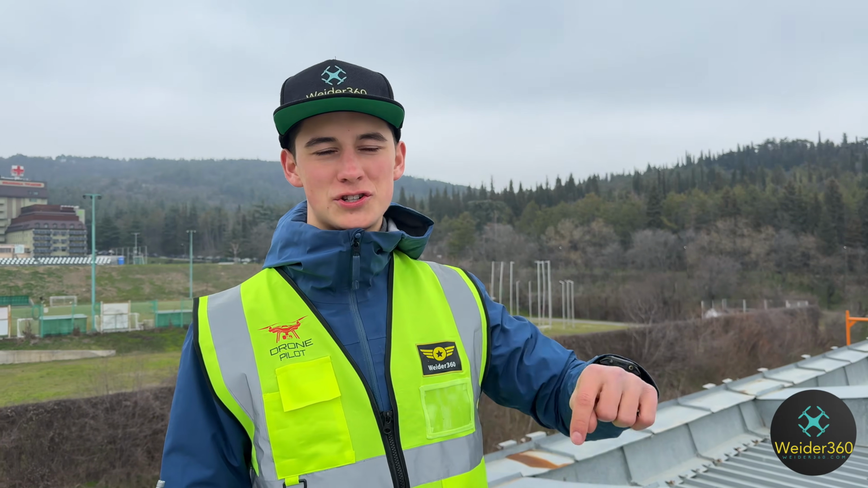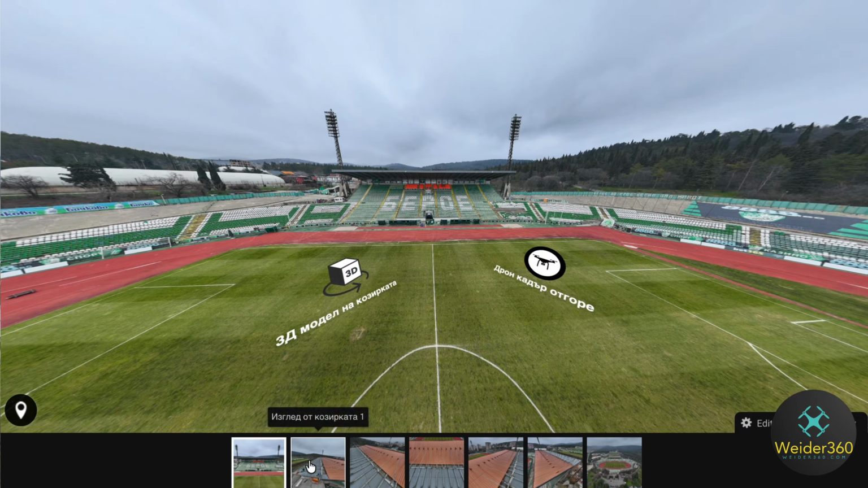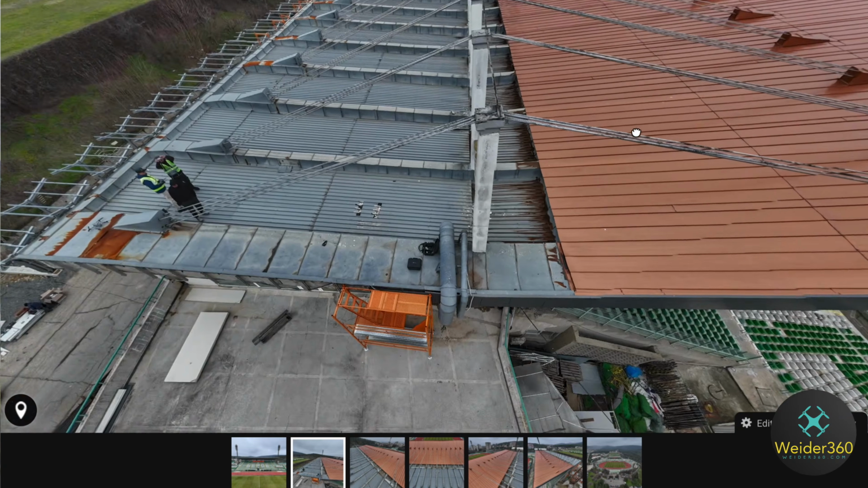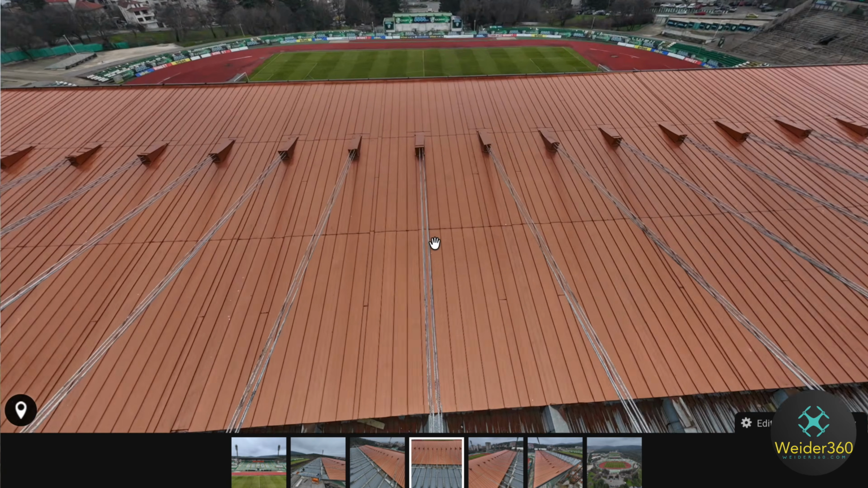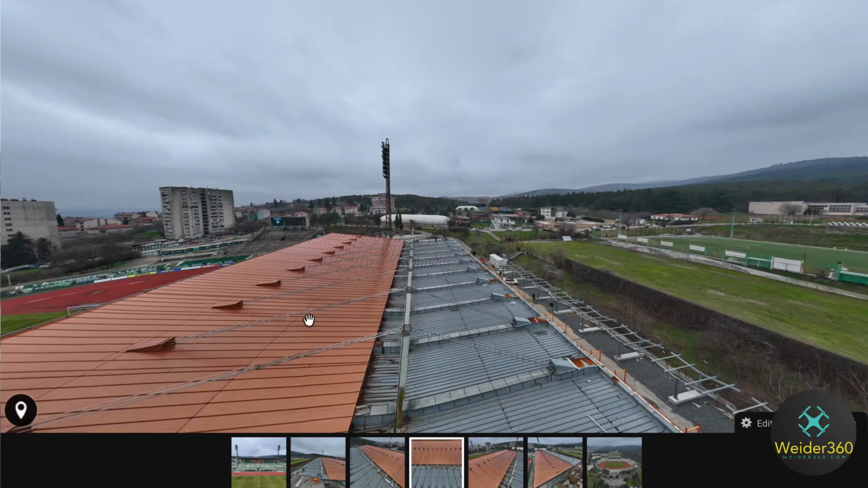Okay, so now we are just taking a couple of 360-degree panoramas from the top of the stadium, okay? So the engineering firm at the end of the day can see exactly what the current state of the stadium is and if it needs restoration.